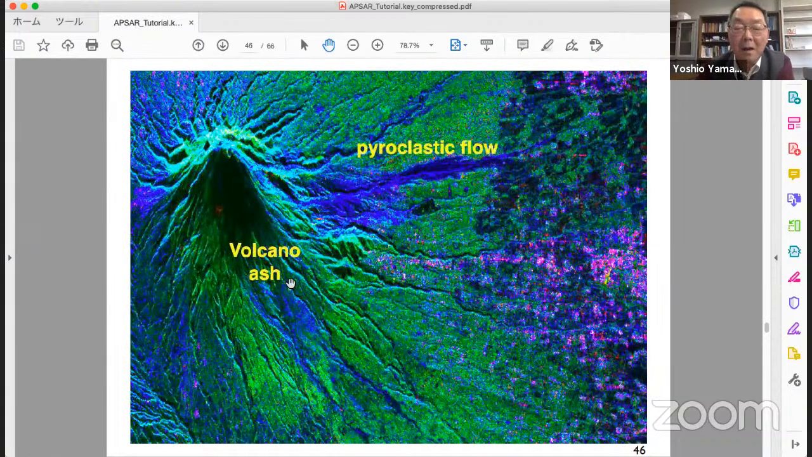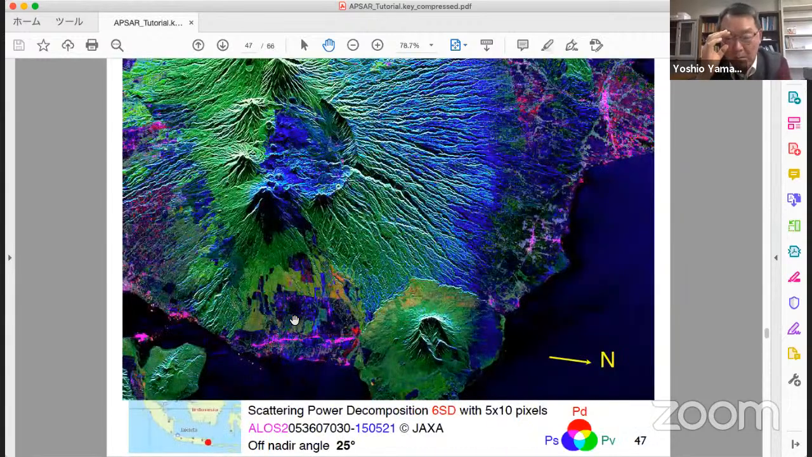I heard volcanic ash is very severe on this side, and the pyroclastic flow is very big on this side. Blue means surface scattering. Another data here looks beautiful, but very blue surface scattering.